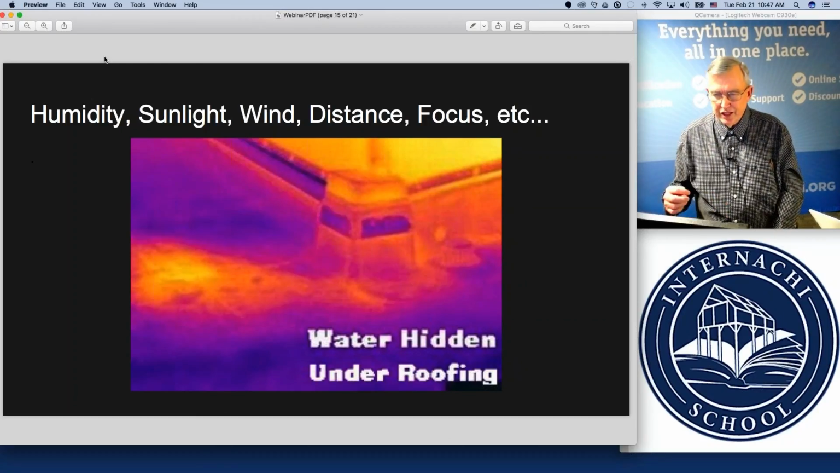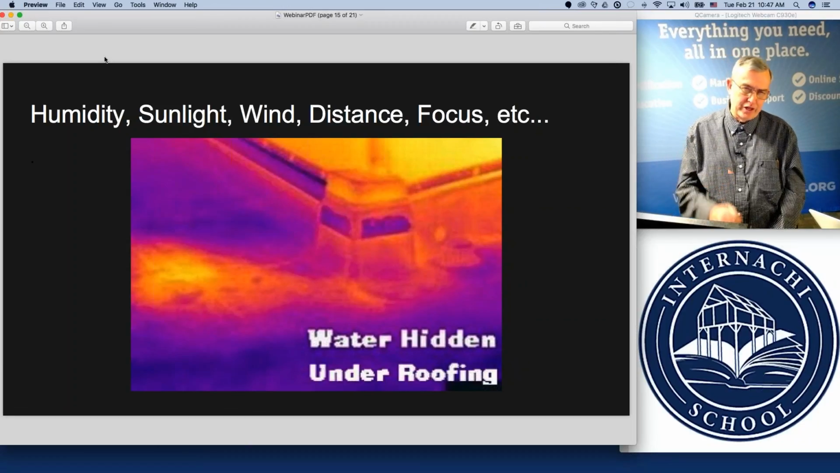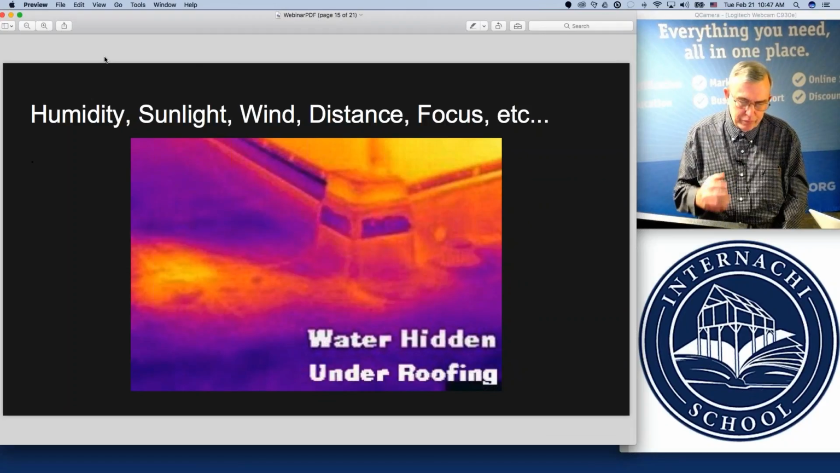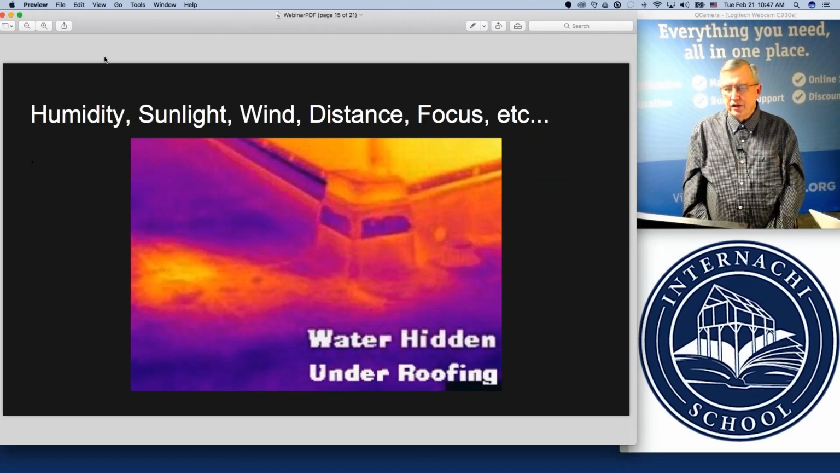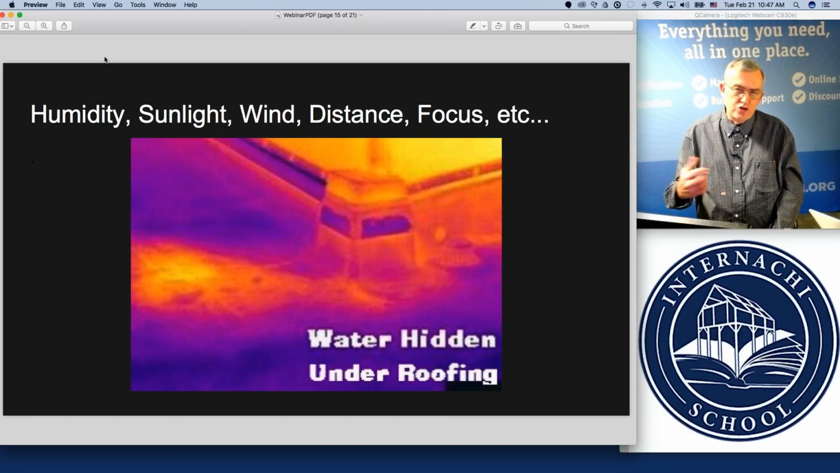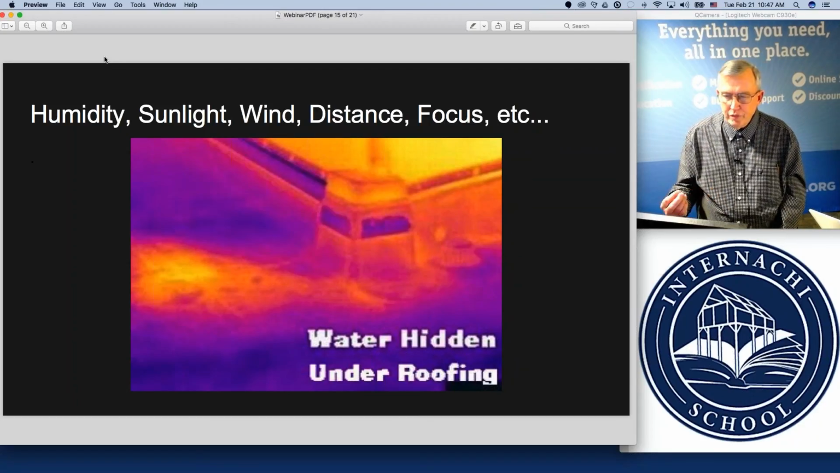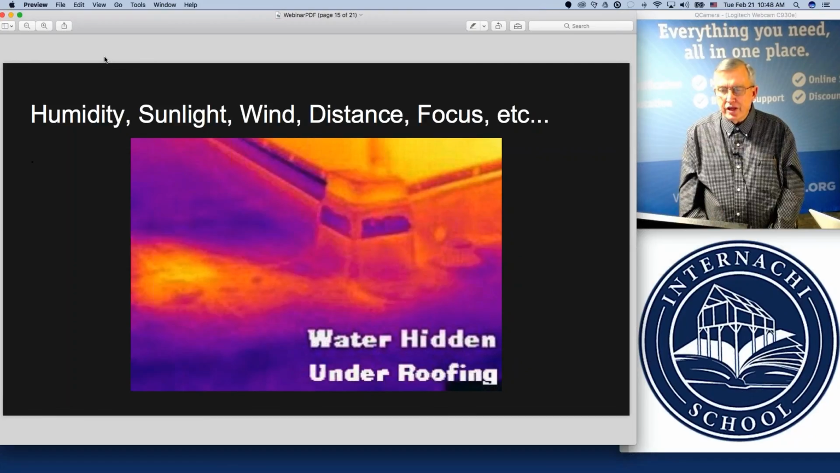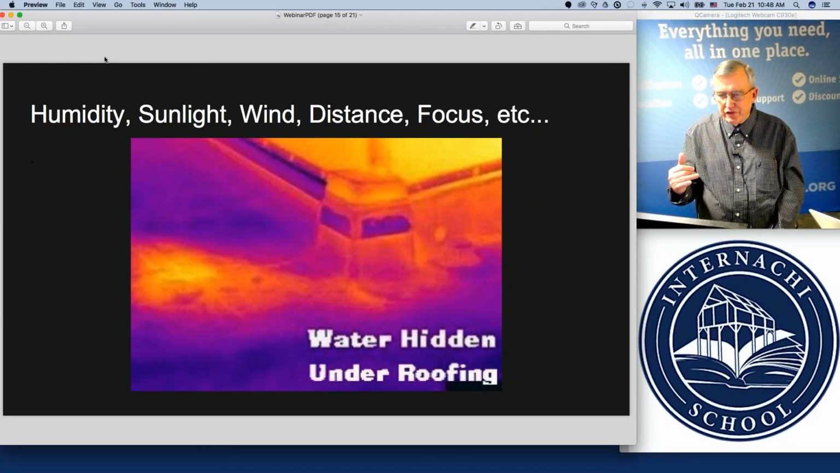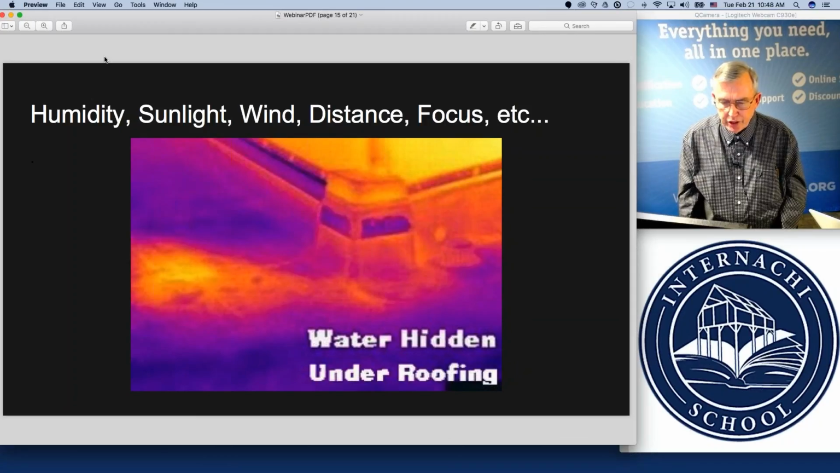Also, we discussed the factor of focusing your camera. There's different ways to manipulate your thermal imaging picture. Even after you get it into your computer, your software allows you to manipulate it to a certain degree, trying to draw out more details and enhancements. But there's one thing you can never go back and redo or manipulate inside the software that comes with the camera. Focus is a one-time deal. So when you're out in the field, focus can be very, very important. And we try to talk about that.